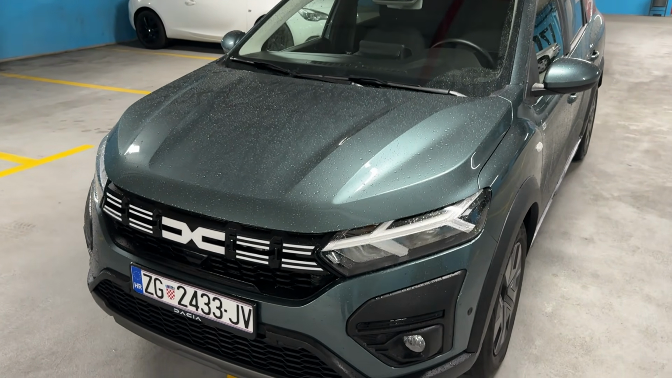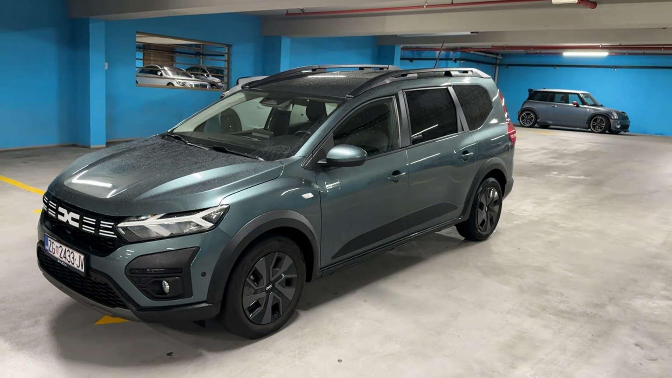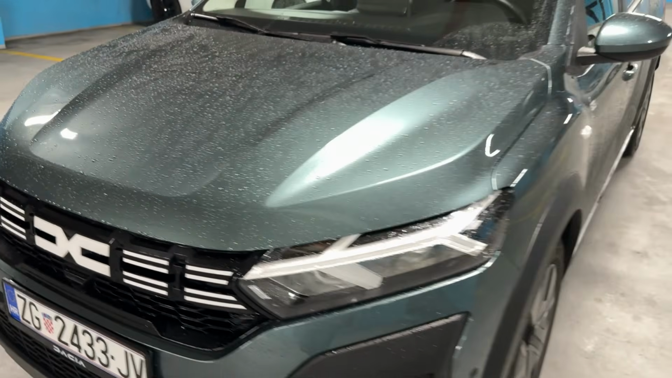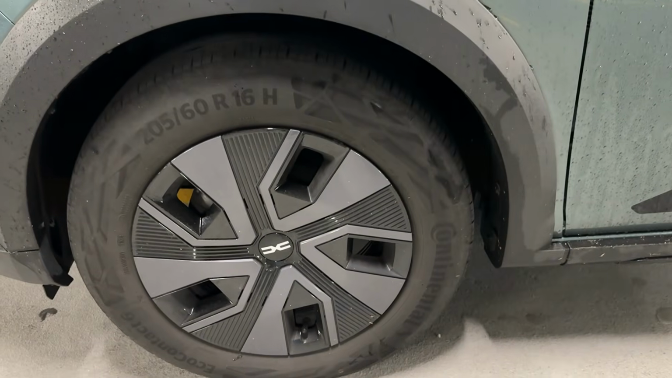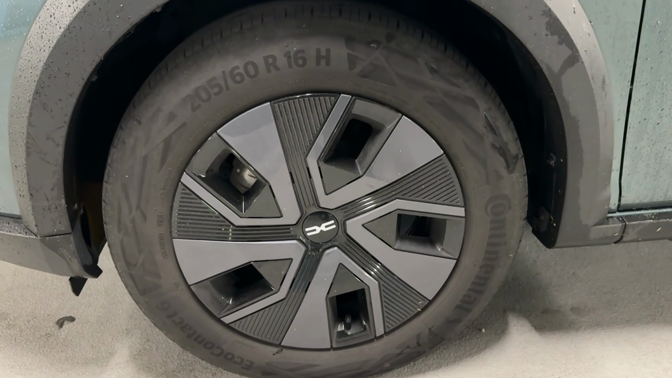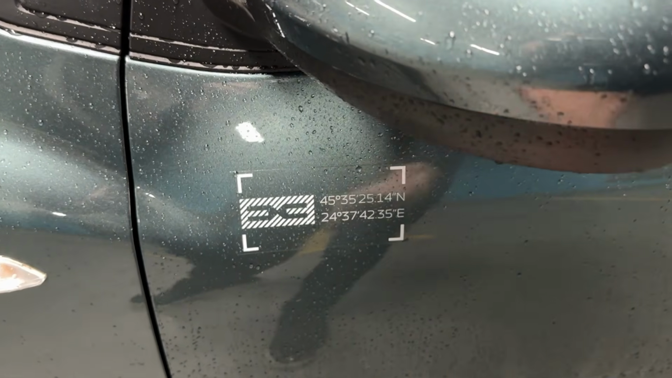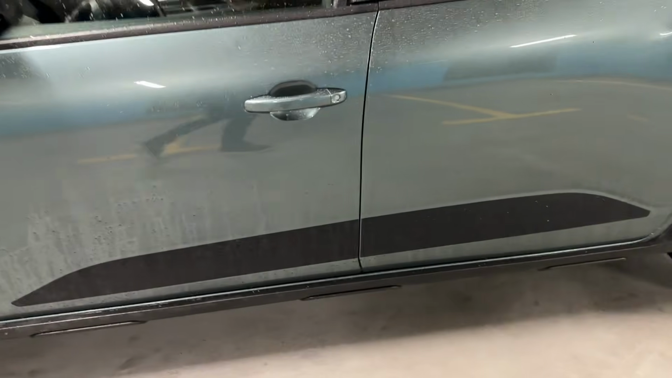So it's got the Expression trim and the lovely Oxide Green color, also known as Cedar Green. Now on the front you have the new Dacia badge, the Y shape for the headlamps, and then on the side I really love the 16-inch wheels. So these are actually the covers, they look very nice. They look like they are real alloy wheels, so I'm a big fan of this. 205/60 R16, and then here lovely stickers, and these are actually the coordinates for the Transfagarasan Road in Romania.